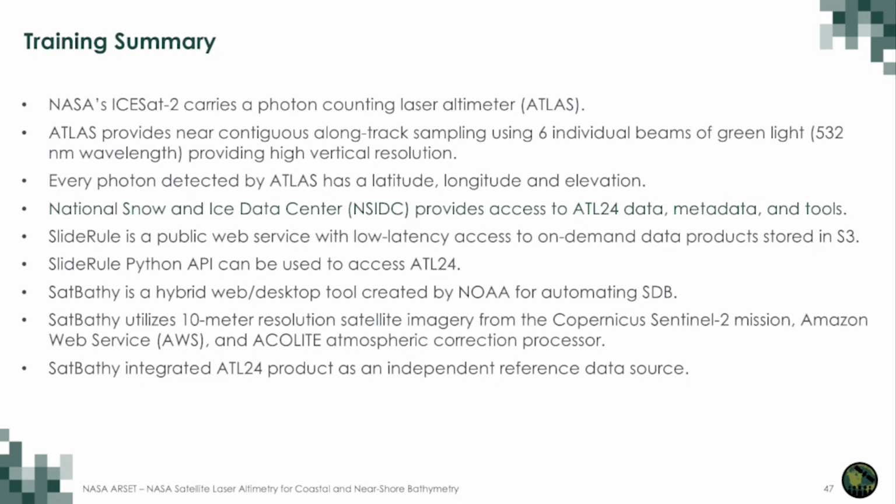SatBathy is a hybrid web desktop tool created by NOAA for automating satellite-derived bathymetry. SatBathy utilizes 10-meter resolution satellite imagery from the Copernicus Sentinel-2 mission, Amazon Web Services, and Acolite. SatBathy integrates the ATL24 product as an independent reference data source.